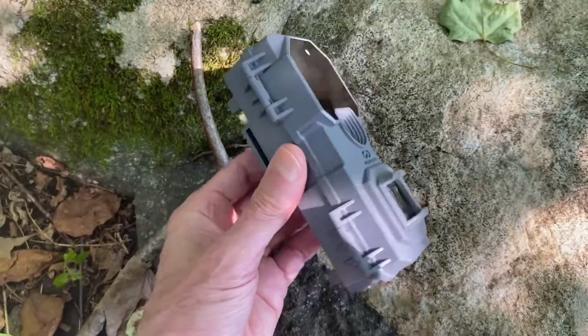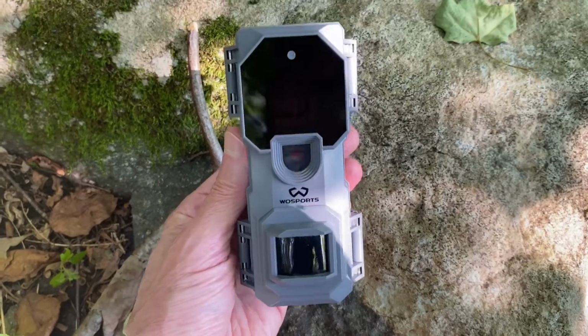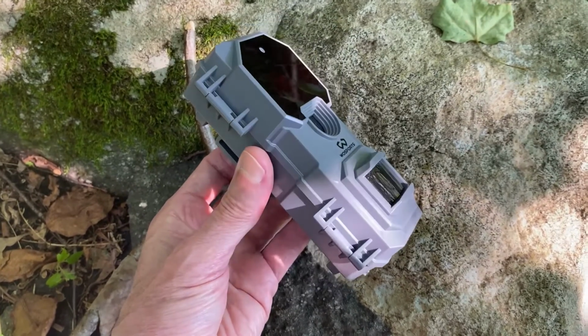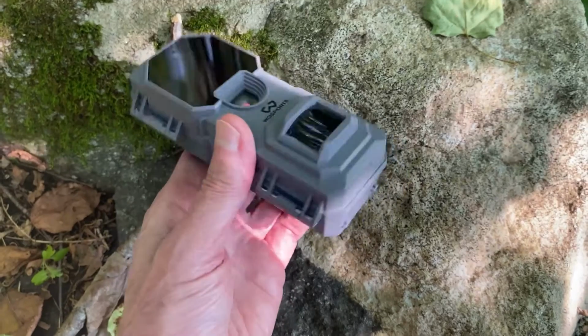So I'm liking this little camera. The battery life has been very good. So far I've had a few nights out and it's still going. I think the daytime footage looks decent, and I like the nighttime footage even a little better than the daytime footage. The infrared's nice. It doesn't spook the animals. So I think this is a very nice, simple, entry-level budget trail cam from Wosports.